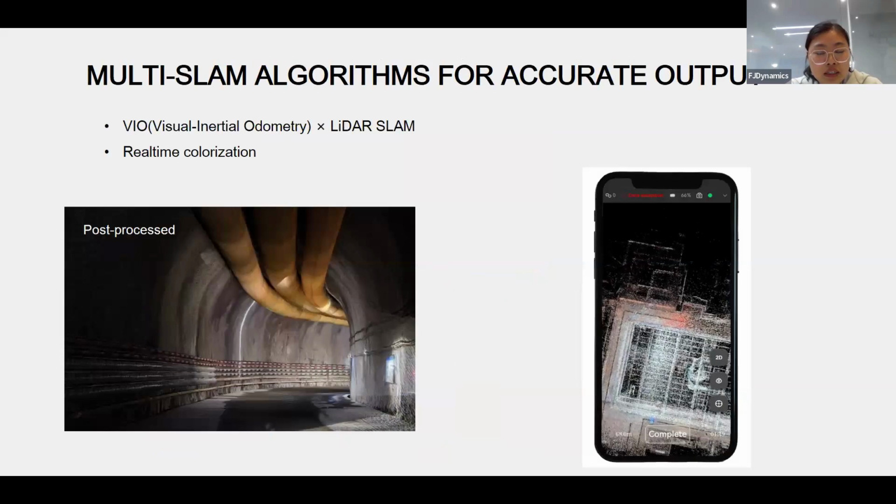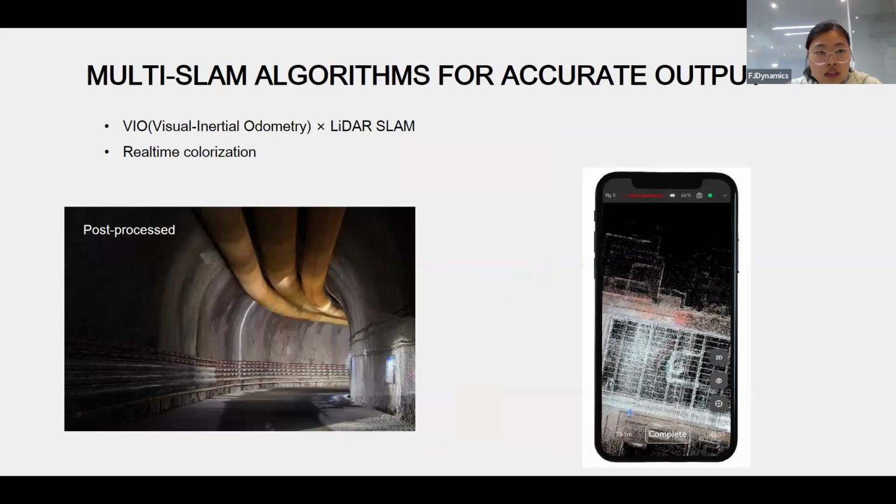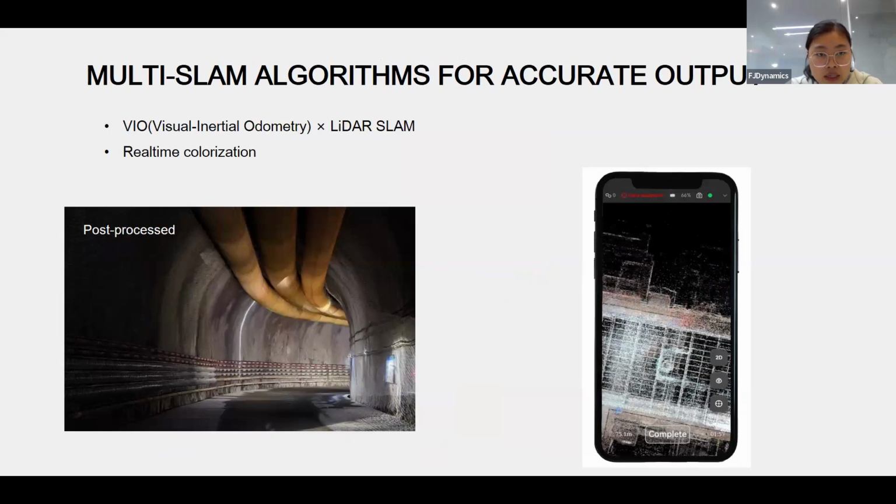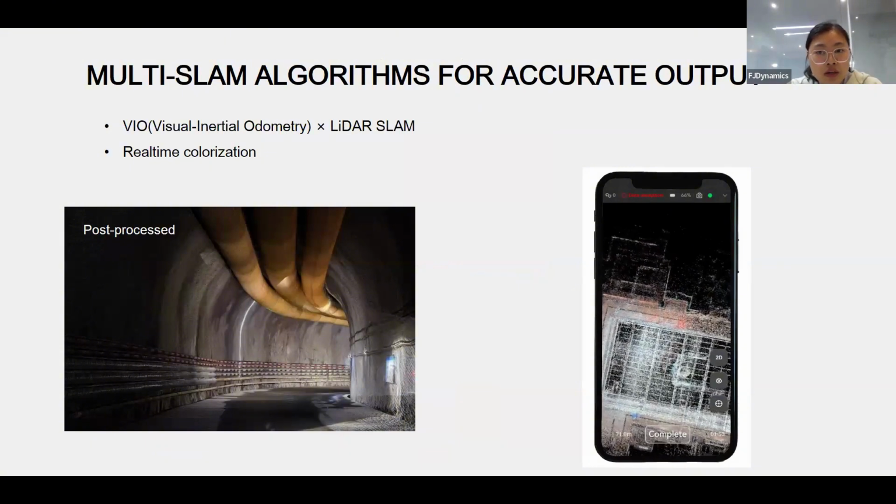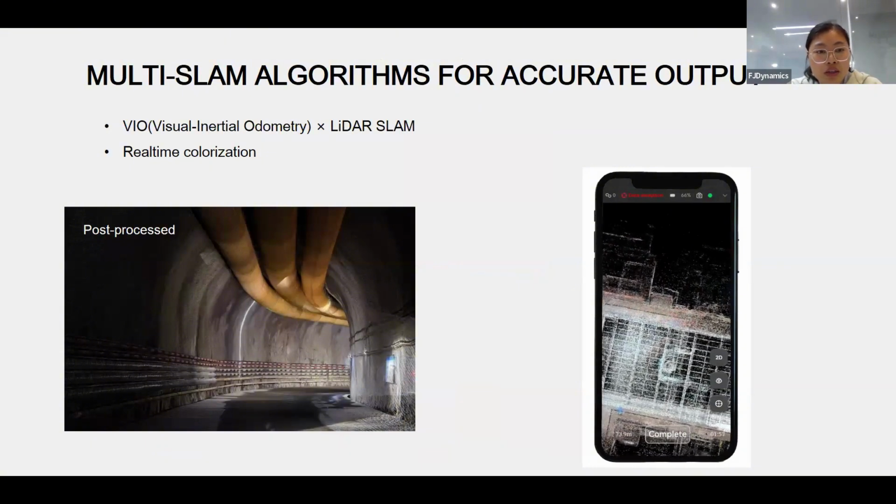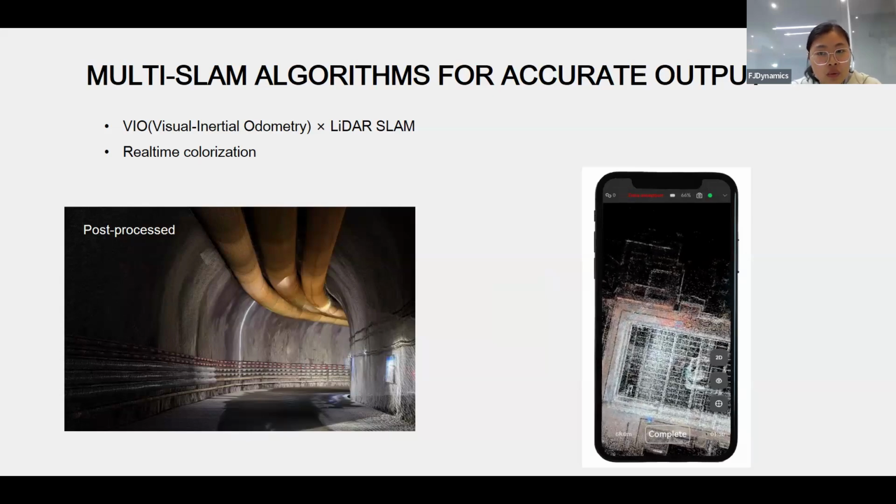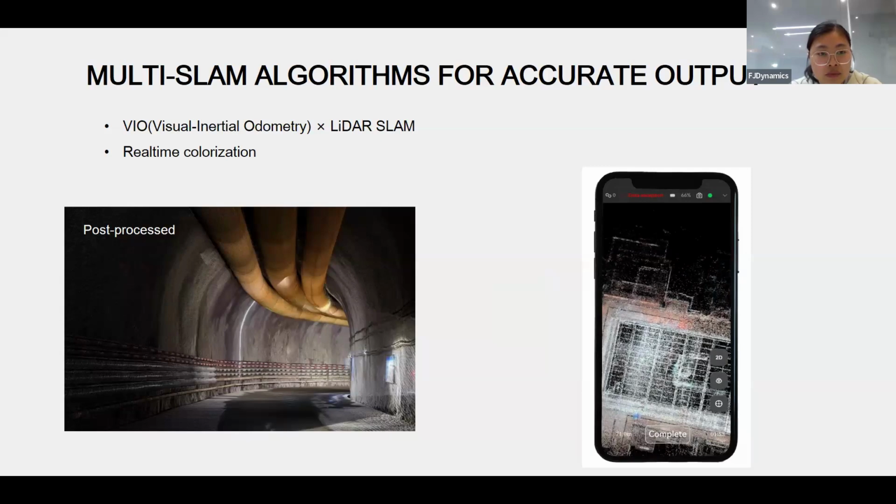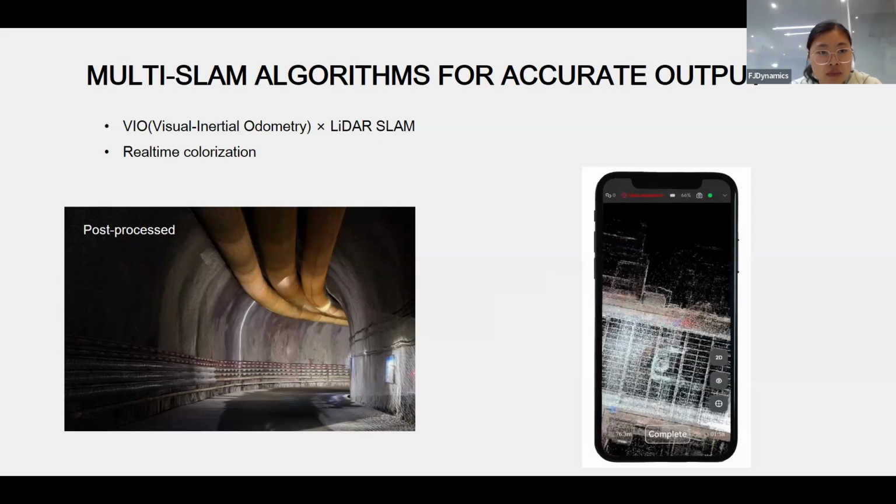And not only the device itself, we are also dedicated to algorithm optimization. With the 2 built-in cameras, S2 enables 2 very important functions. The first is that we not only use LiDAR SLAM, we also do the fusion of visual SLAM.